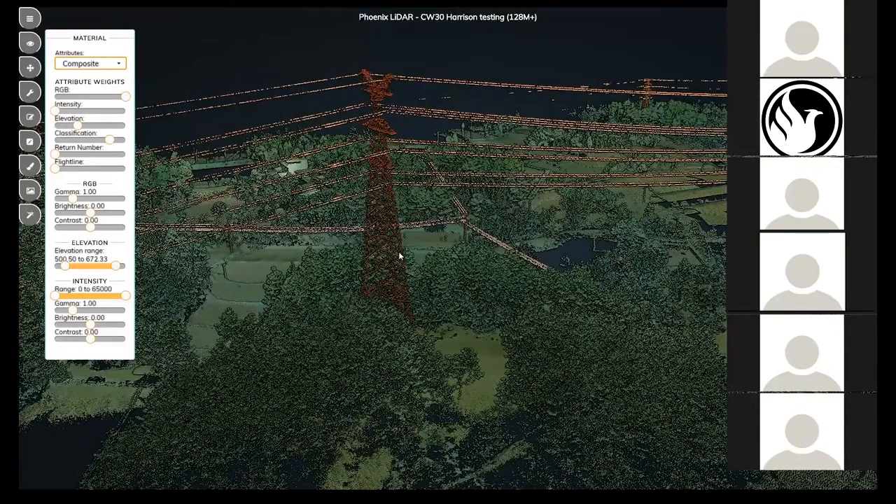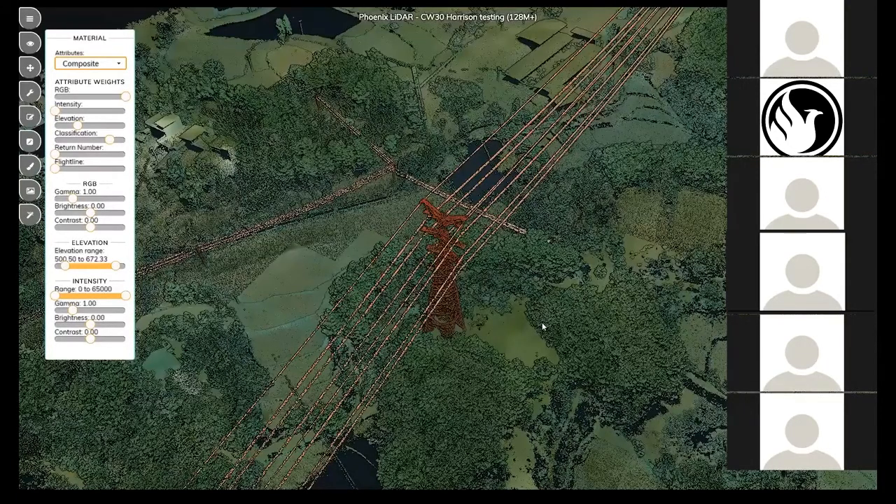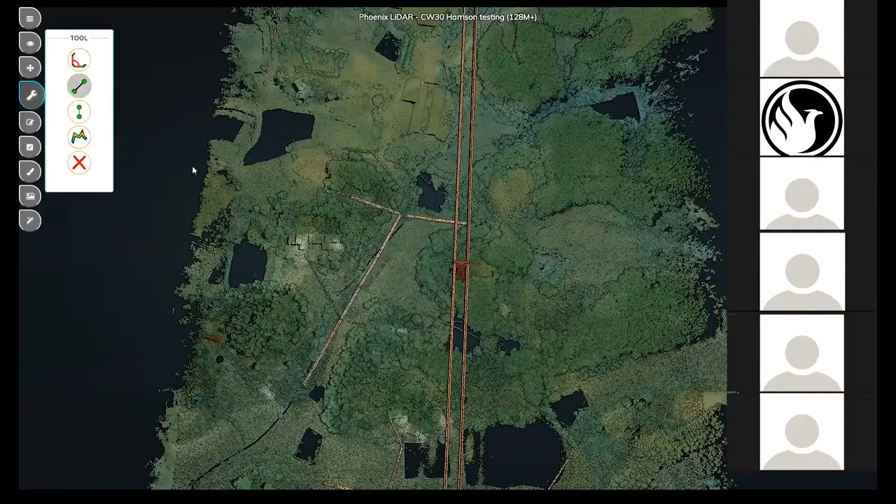Another interesting thing about this is the width that we were able to cover in this corridor. If we take a look at the measurement tool, we were getting nearly 500 meters across.